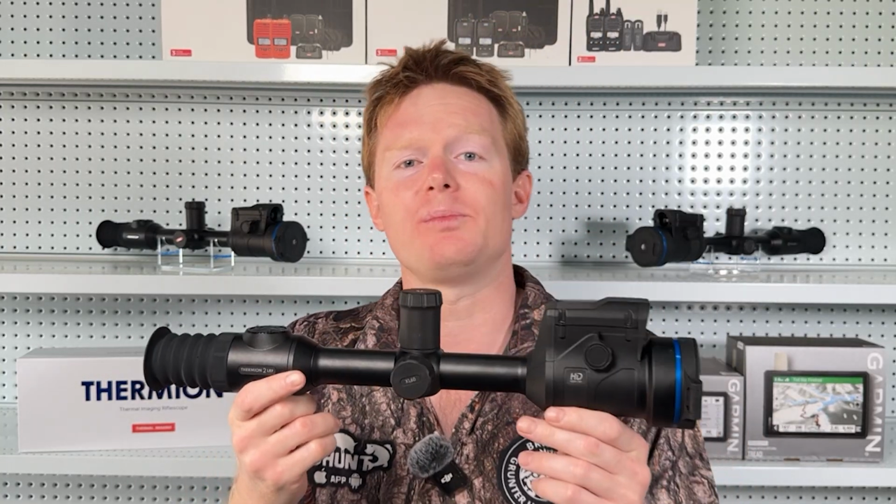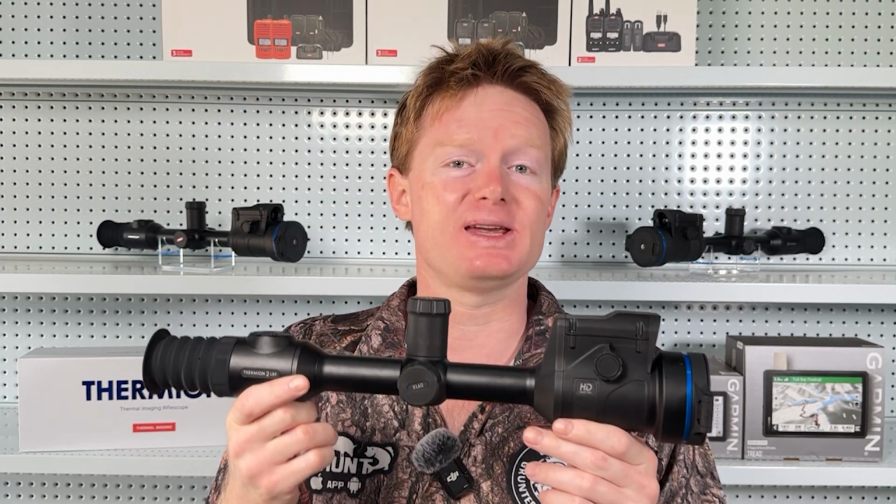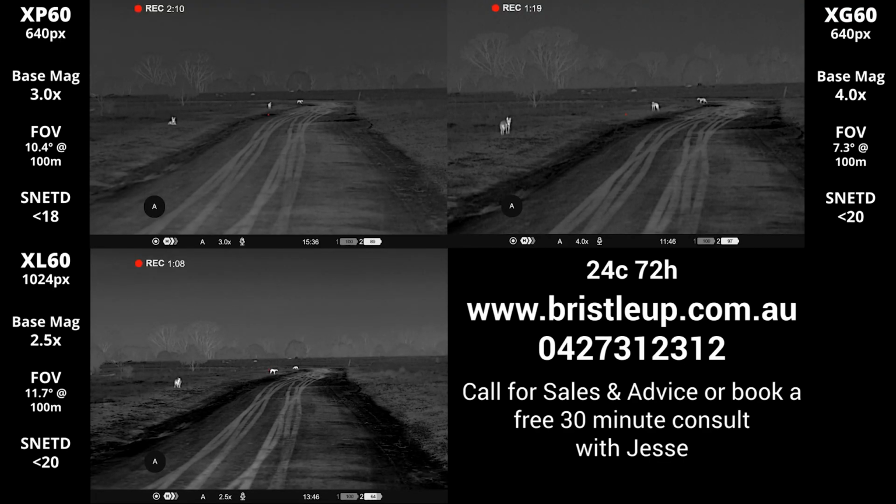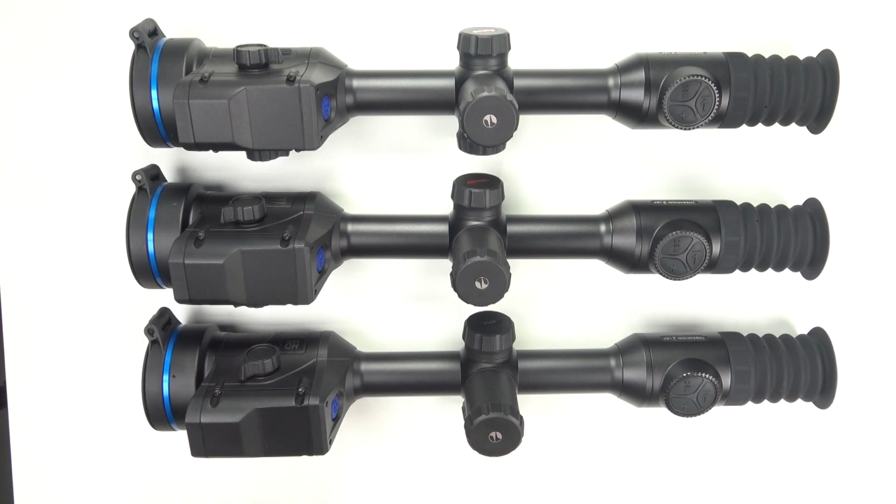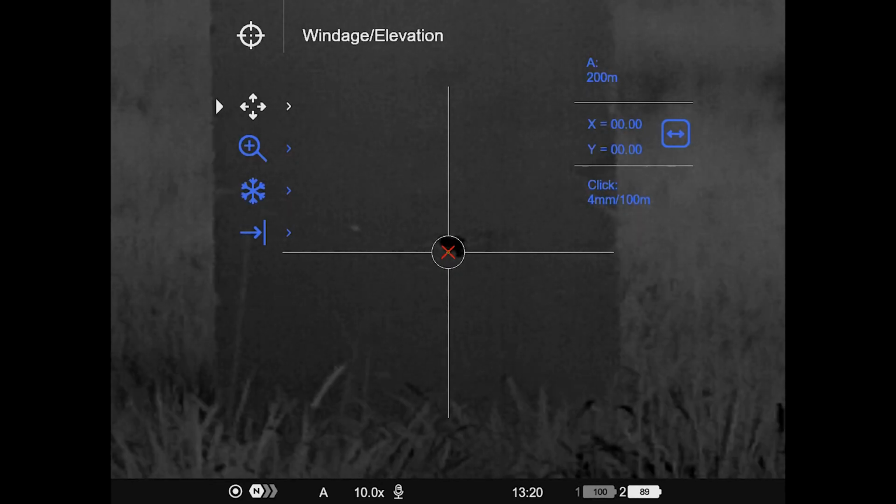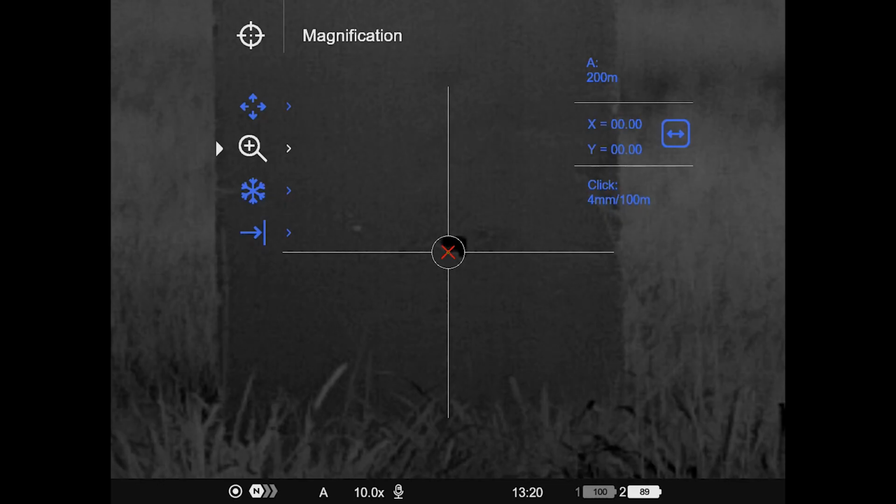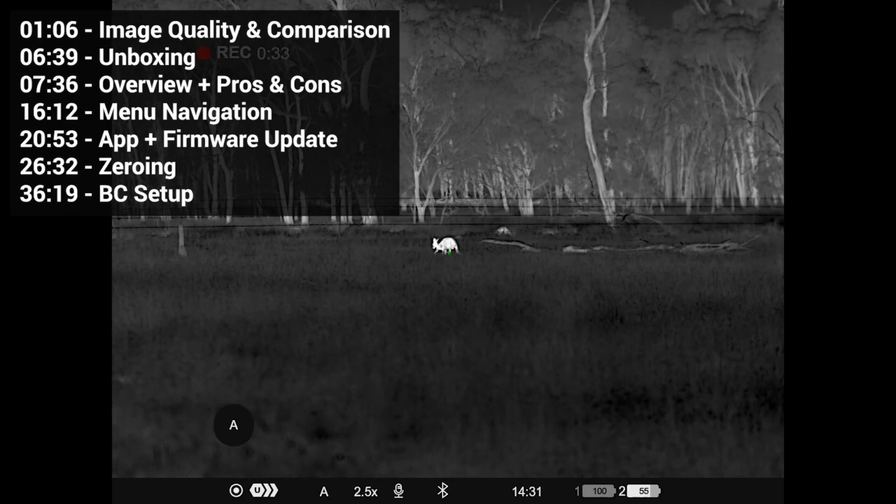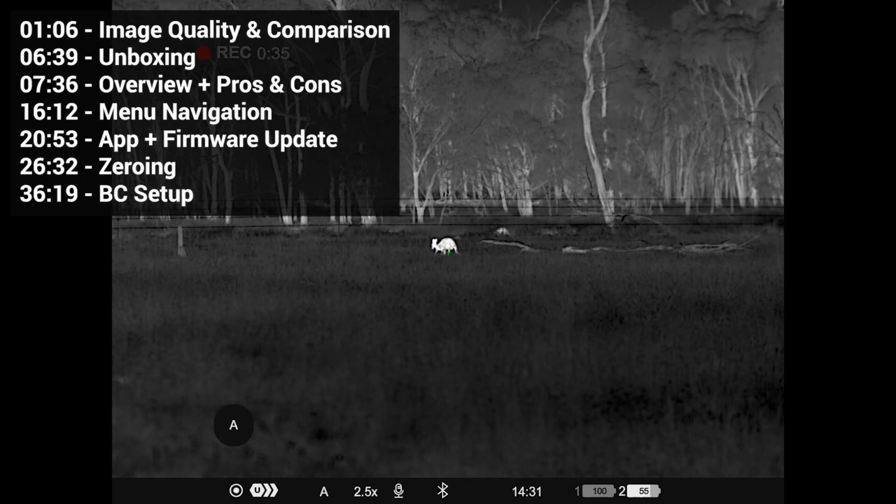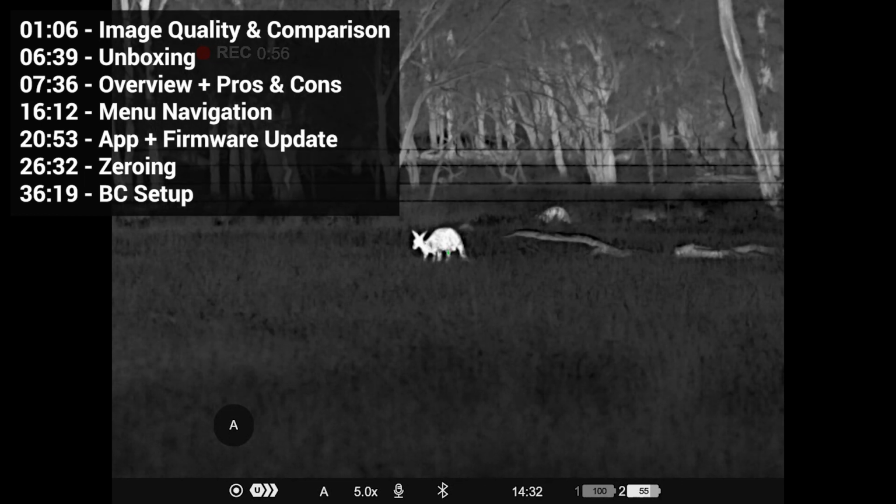Today we are reviewing all three of the brand new Thermion 2 models from Pulsar, the XL60, the XP60 and the XG60. I'm going to cover in-depth image quality comparisons, my thoughts on the new models, how to operate them, zeroing, ballistics calculation, how the Stream Vision app works and much more. If at any time you want to skip through to the parts you're most interested in, we'll have the time codes listed in the description and the comments below.